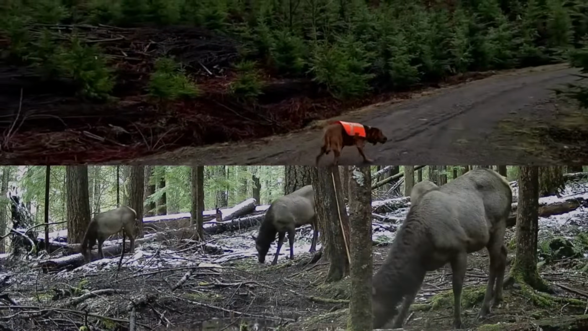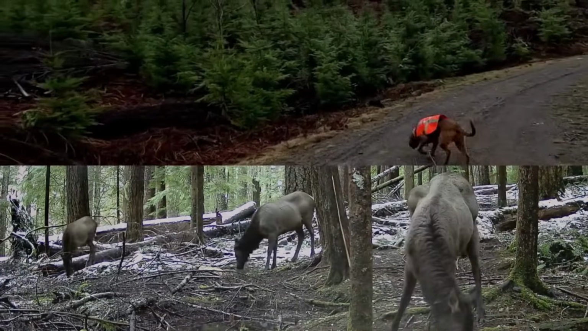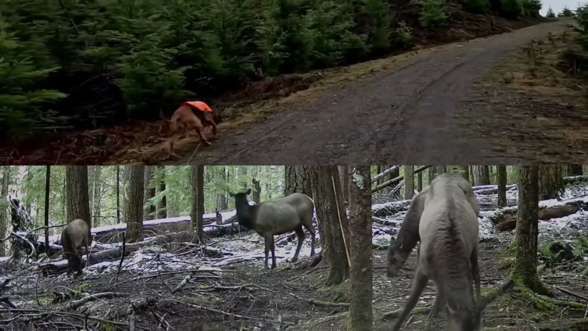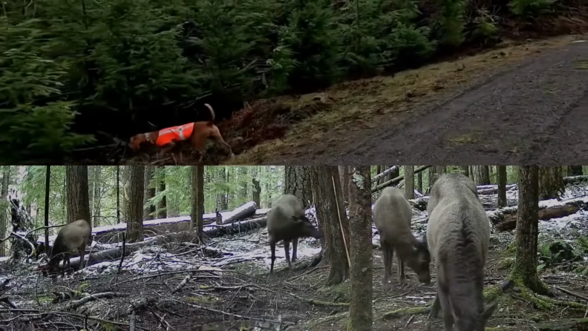I'm going to need to do something about this custom setup. You see how the weight of the carabiner and the pinch collar works its way down underneath her neck and then ends up going through her legs. Now, there's one positive part of this: it kind of slows her down, but I don't like seeing her dance around on the lead.